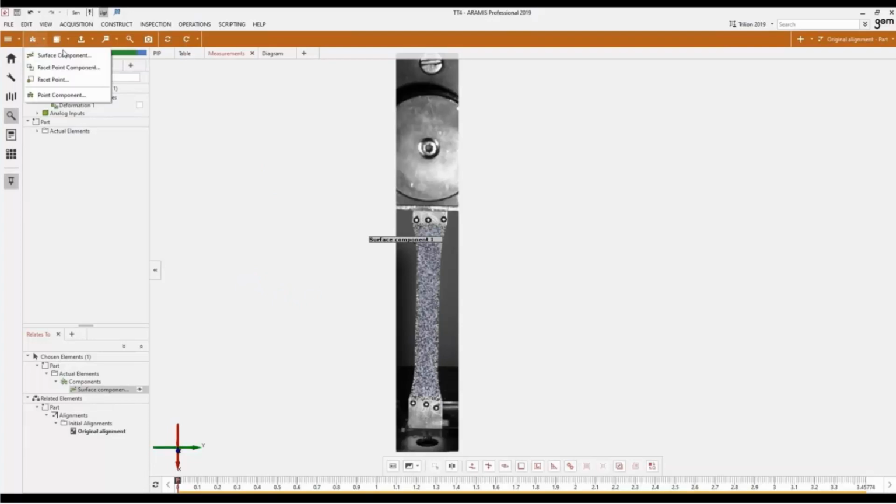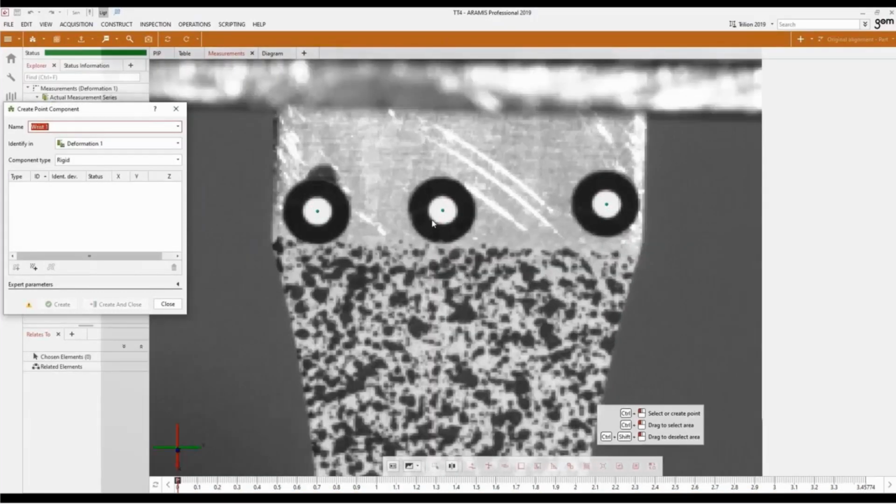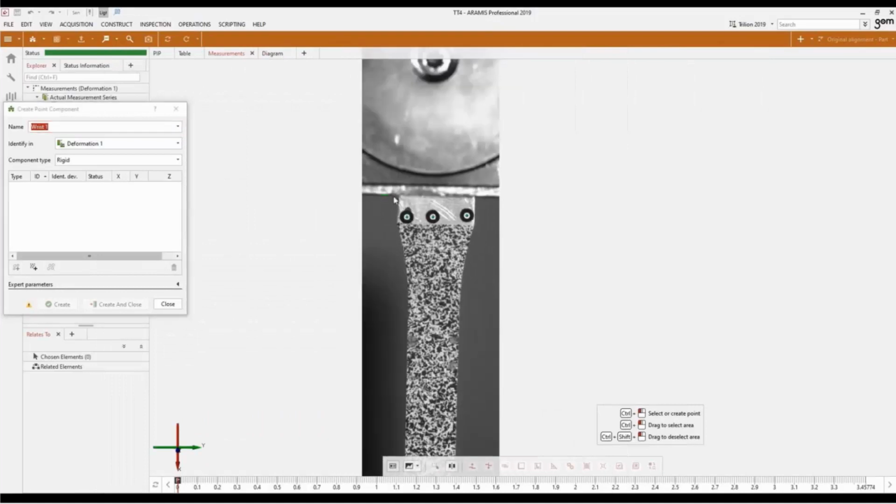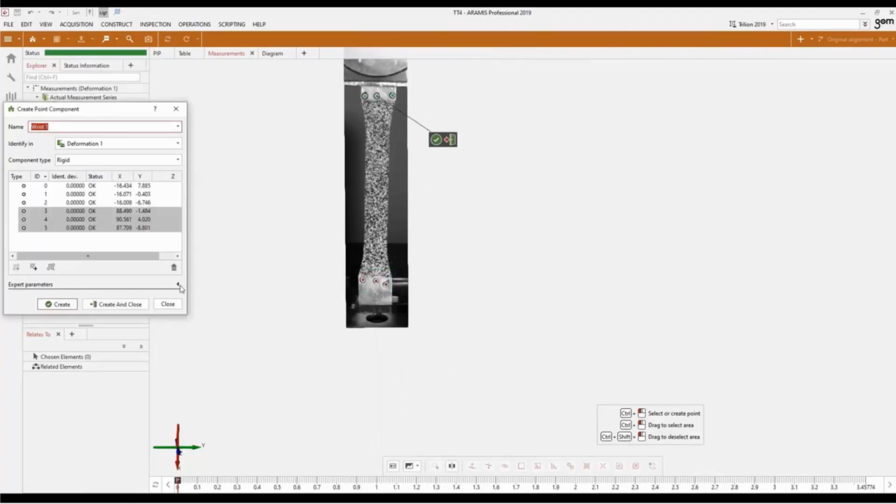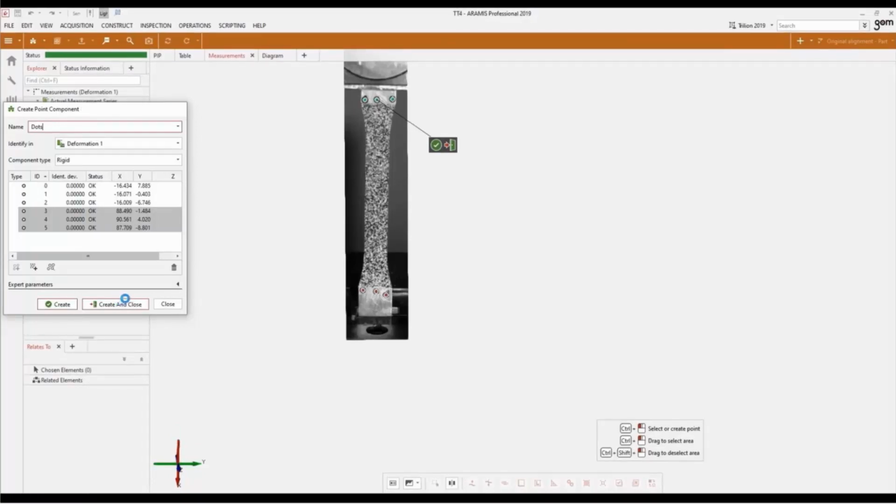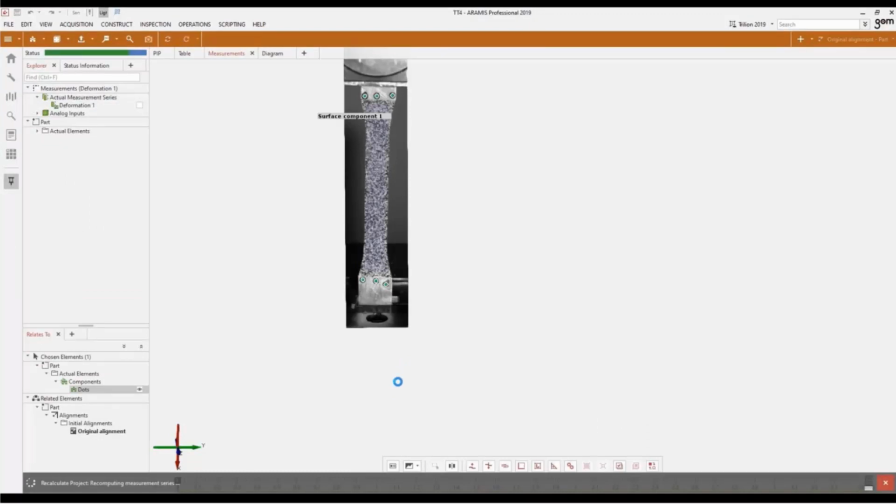Then once I'm done with that, you may notice that there are also dots on my part. We'll get into why they're there in a little bit, but it operates the same way, looking for an ellipse there. And then I can just highlight all the points that I want, automatically detecting the size. So I have the 6 points, and I'm just going to name it dots. I create that. And then I'm going to let it calculate throughout the entire project. So then it's going to match each image and track the changing of the surface throughout the entire project.